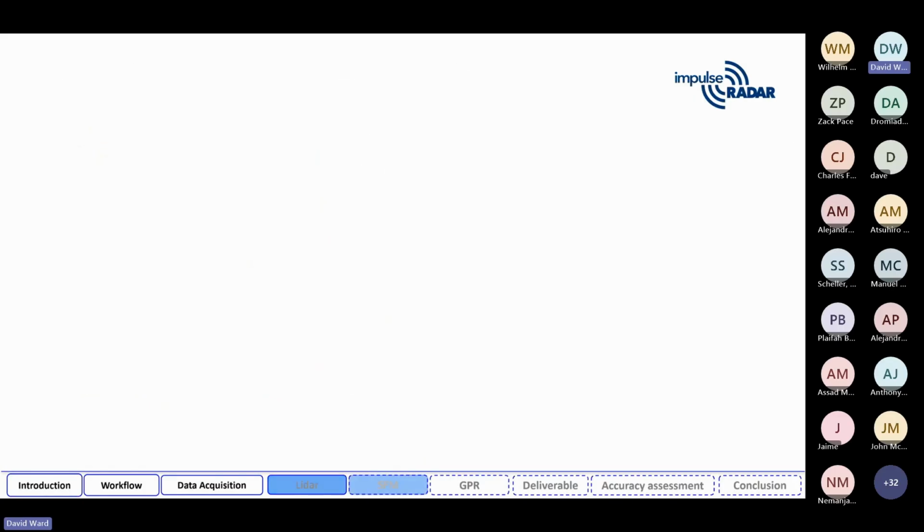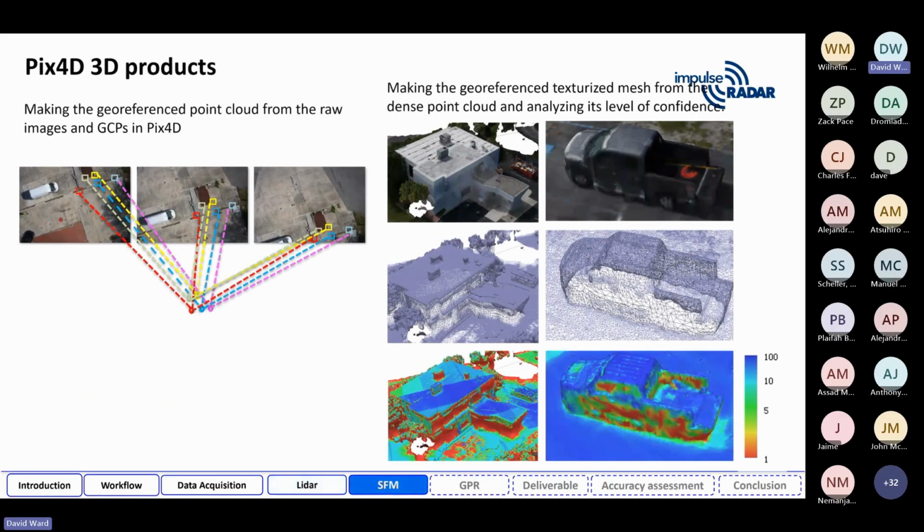So I'll go back to go here. So then we get into the other sensors. So now we're into what we call structure from motion, SFM. And in a second, I'll introduce Calvin Platt if he was able to get in, but I'll just start with